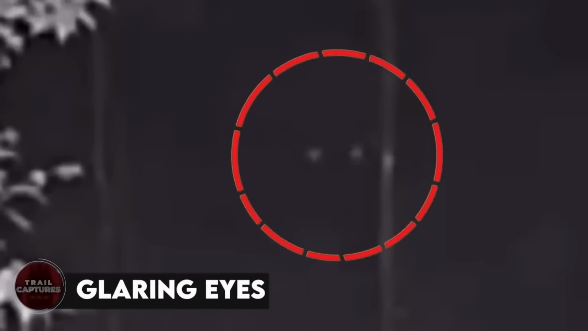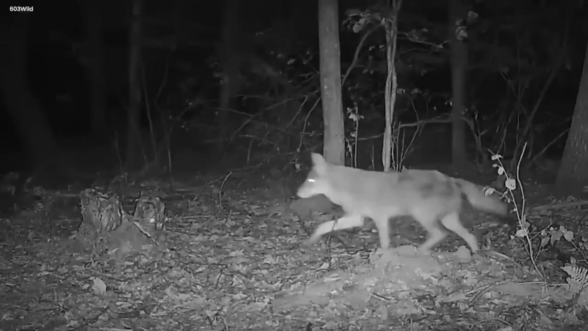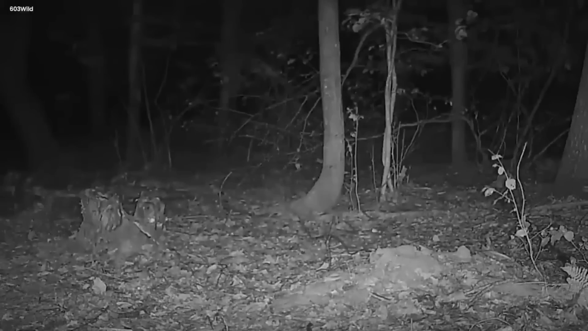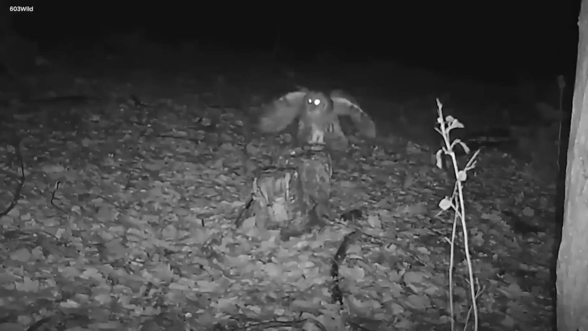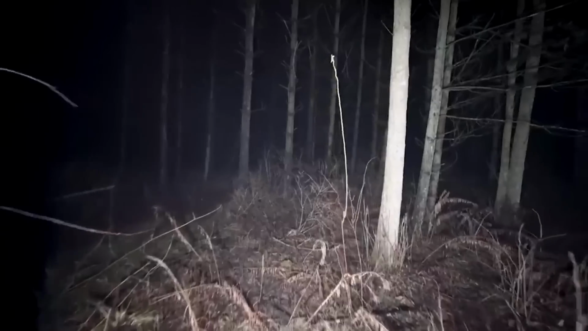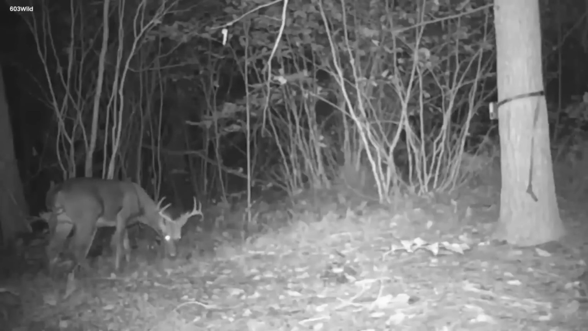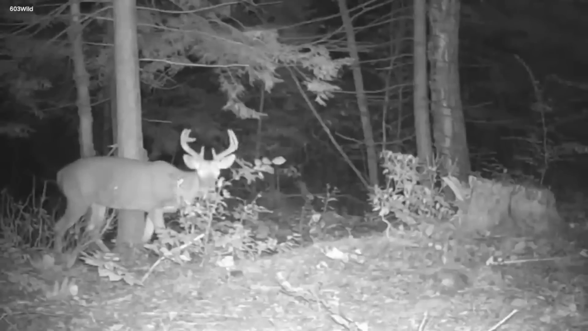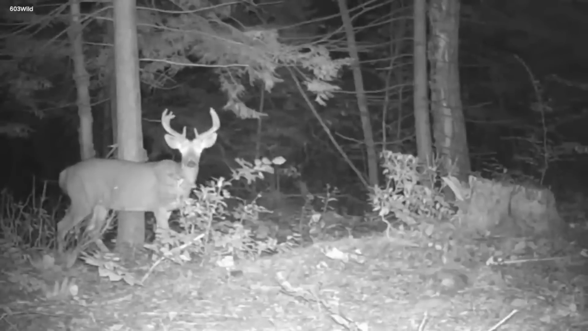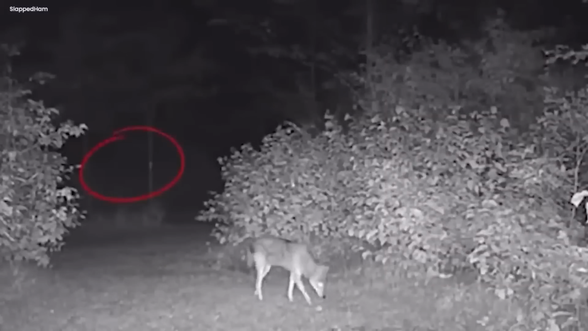Glaring eyes. Trail cam footage has been making headlines. However, the spotlight isn't on the animal captured by it, but on an enigmatic presence that the unblinking lens inadvertently revealed. In the vast fields of the forest, amidst the lurking darkness, an innocent deer could be seen grazing peacefully through the meadows. Nothing exciting, but here comes the spooky part. If you focus on the left side of the footage, you'll see two large glowing eyes glaring through the darkness